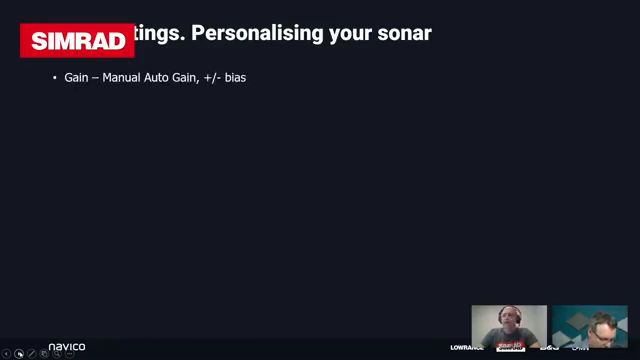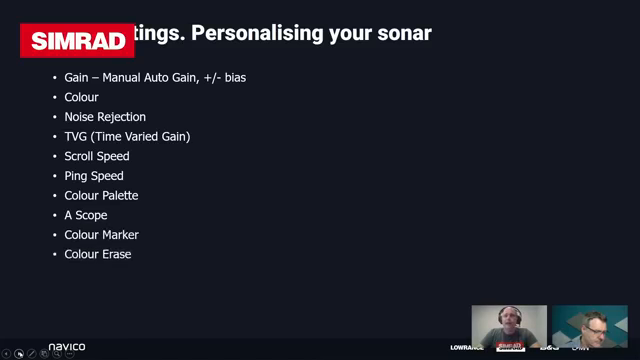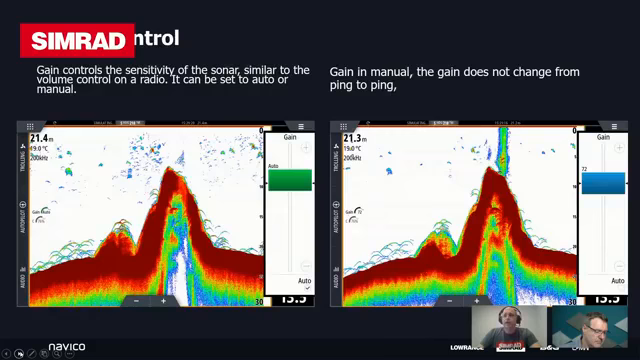So we'll cover our gain controls. We've got a manual and auto gain with a biasing function. I'll talk about that in a minute as well. Our color controls, our noise rejection, time variable gain. I'll go into a little bit of detail about what that acronym actually means. How to control your scroll speed and your ping speed, as well as our color palettes, and there's a variety of those. I'll talk a little bit about A-scope and our color mark and color erase features. And then I'll finish up on bottom lock and zoom split screens.